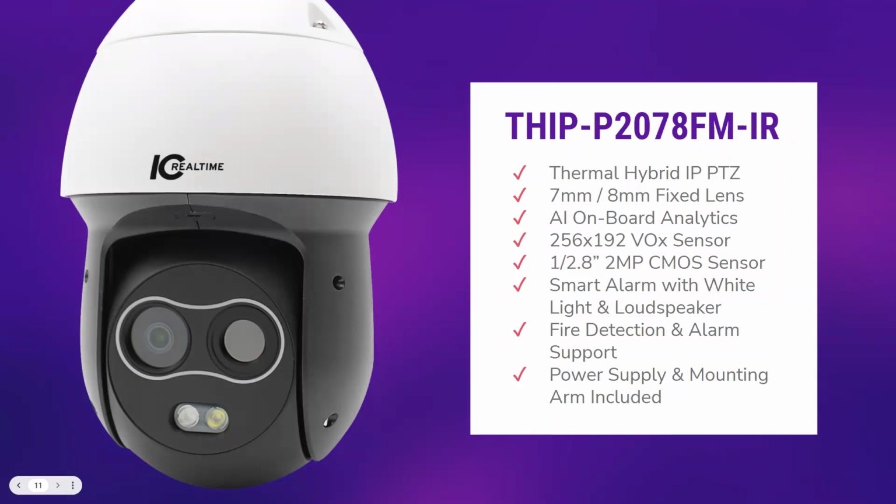You have your analytics like we discussed, your 256 by 192 VOX sensor, and then your 2 megapixel CMOS sensor. Of course, everything we talked about with your smart alarm and white light and loudspeaker. That's something I forgot to mention. You do have the ability to utilize a loudspeaker for any kind of alerts coming from the camera, your fire detection, and your alarm support, and then your power supply and your monitoring arm included.